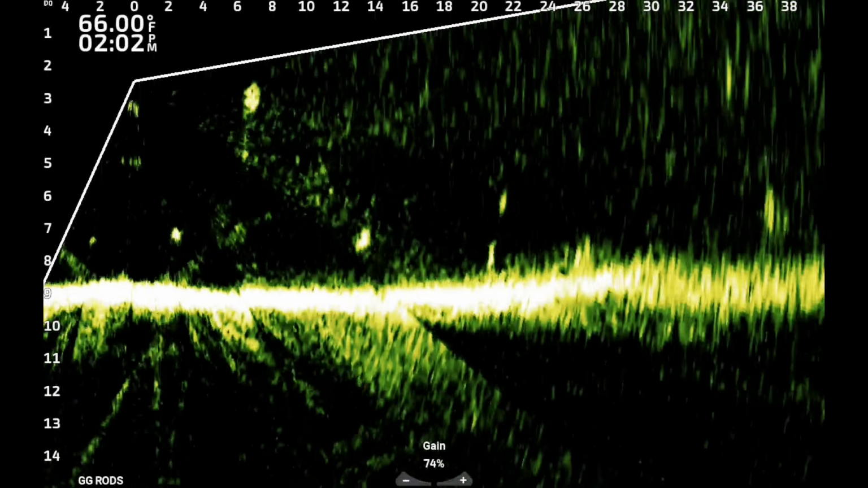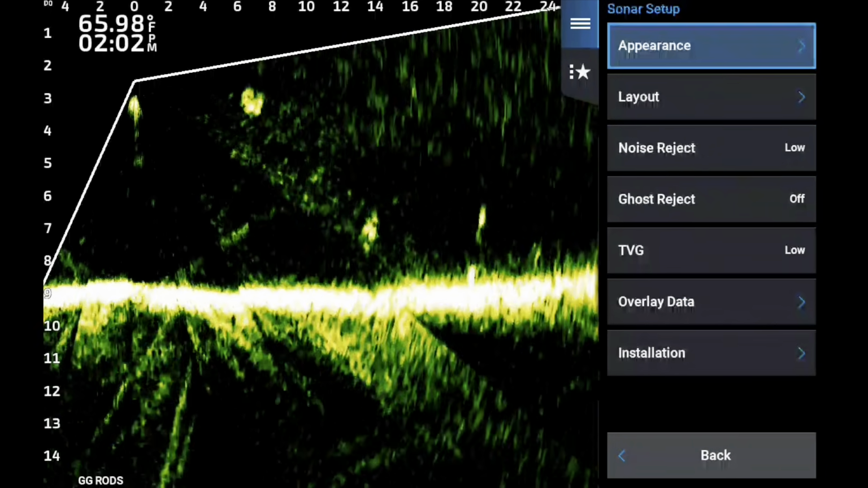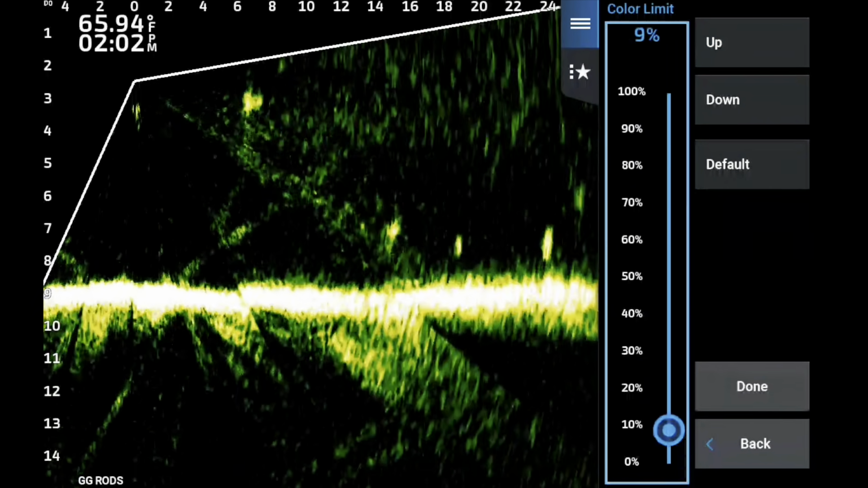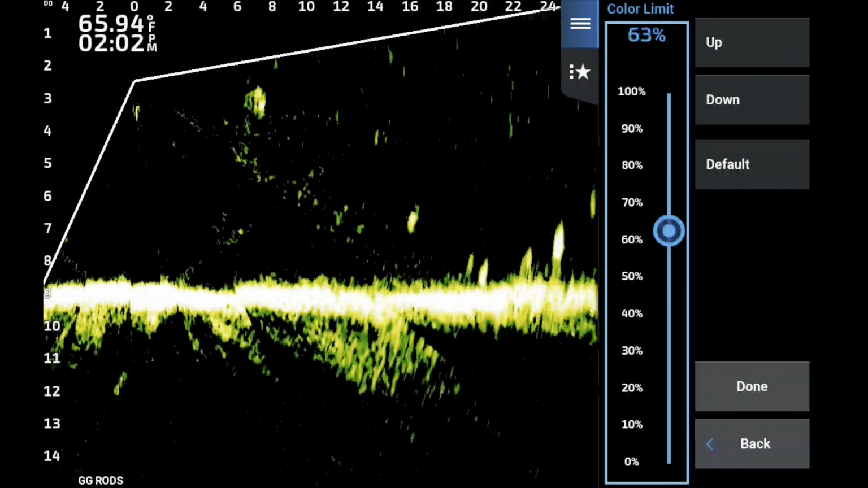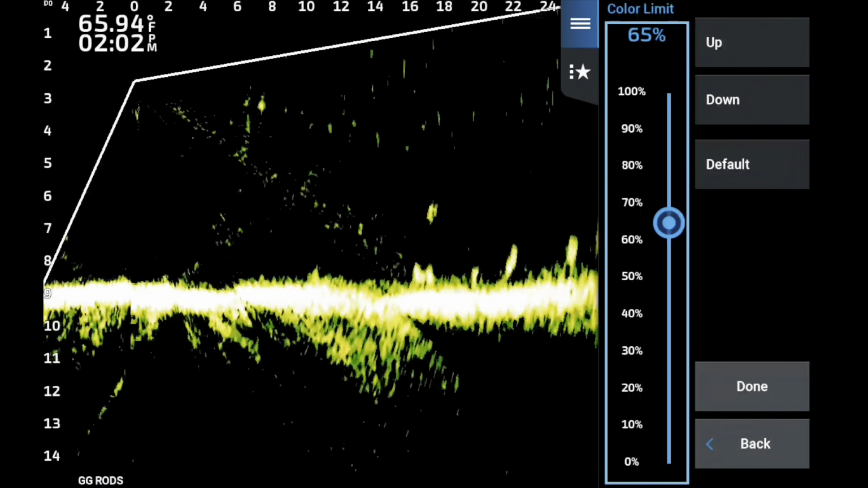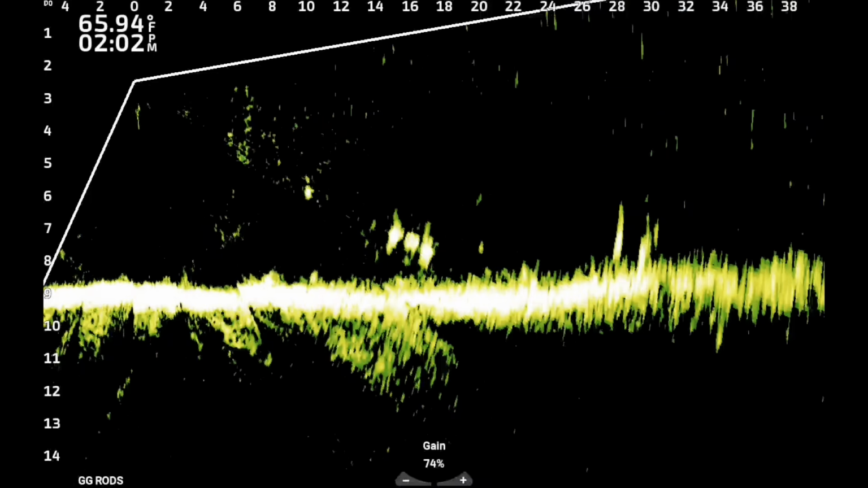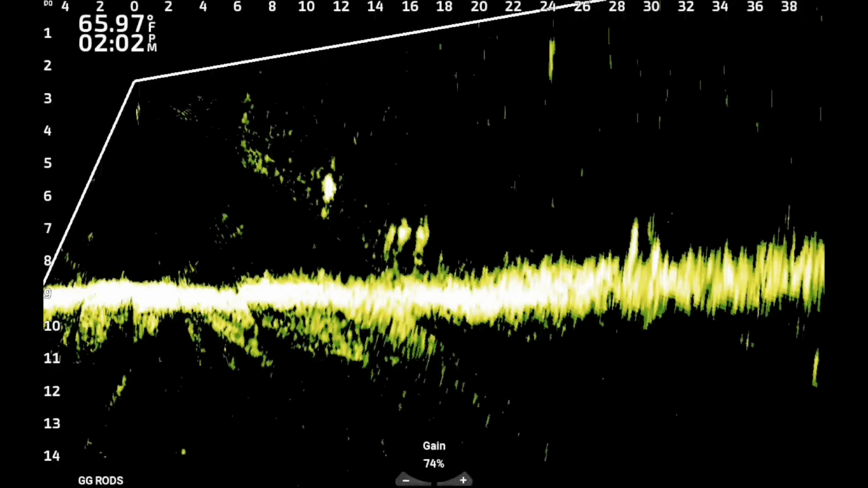There we are. We're at 0% color limit. Now we're going to go back up, and it's about 65%. That seems to be the magic number. Now watch that screen just get ripped. It's pretty nice. Just notice also the amplified returns, how much they're amplified.